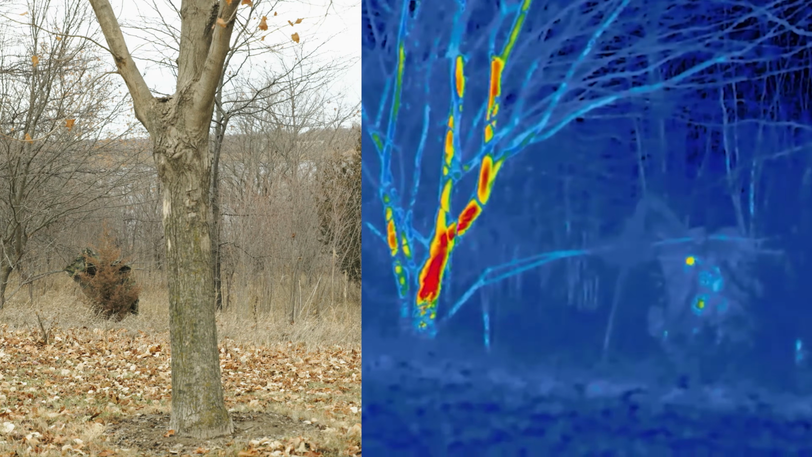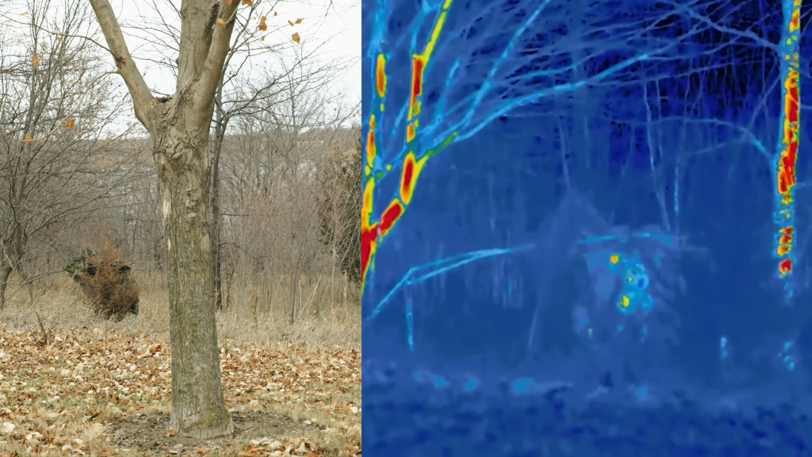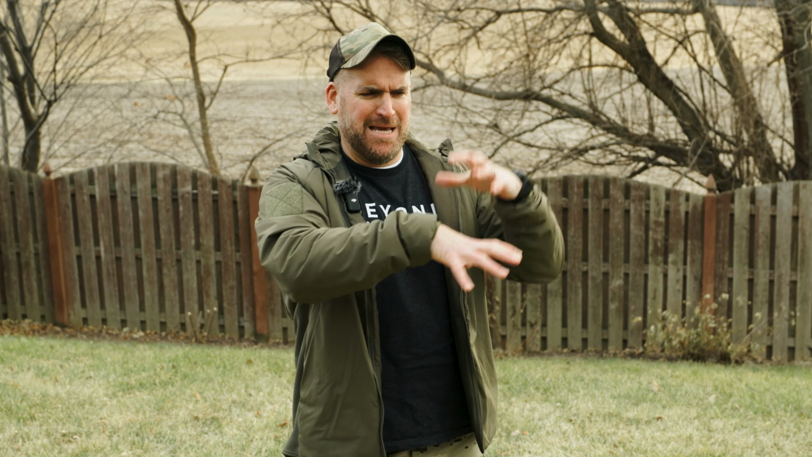And what's interesting is the thermal blanket, while not being explicitly designed for this, is doing a great job of breaking up my whole silhouette so you don't just see a person just standing there. But it just looks out of place to where I'm sitting and where I'm positioned to have this heat blob just in the middle of the woods.